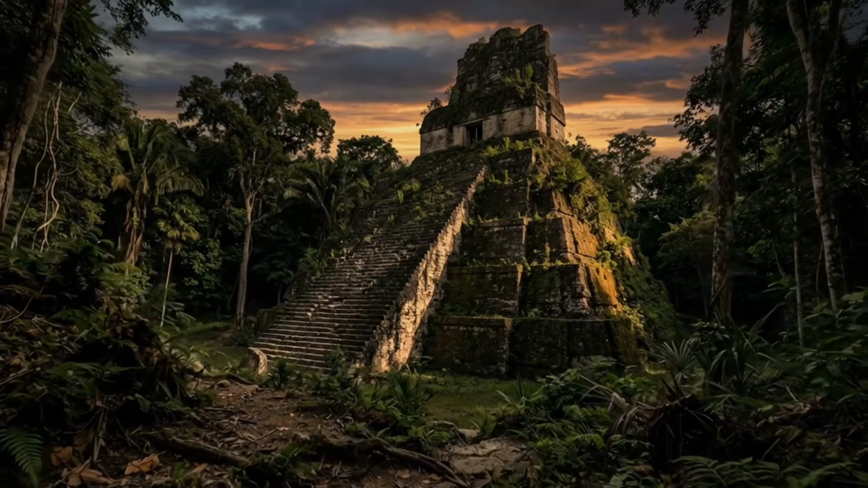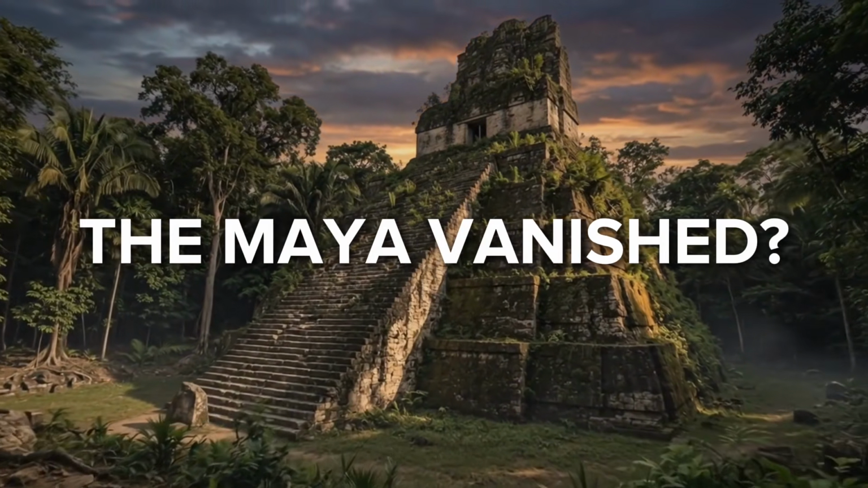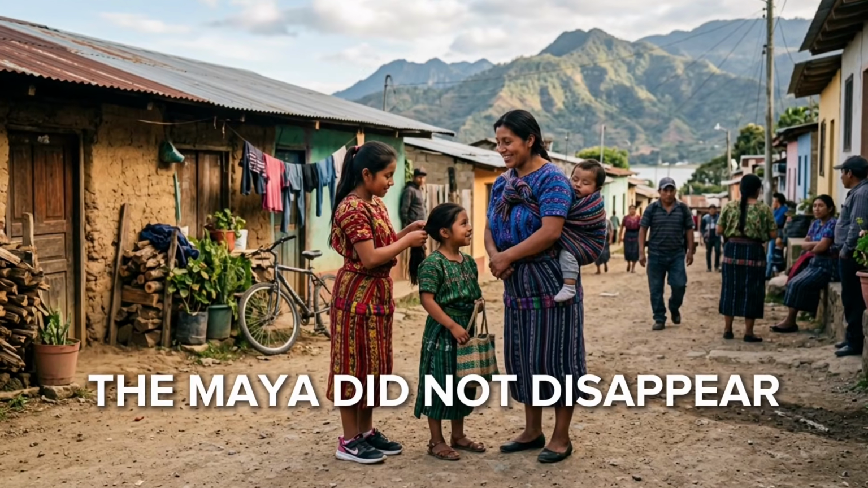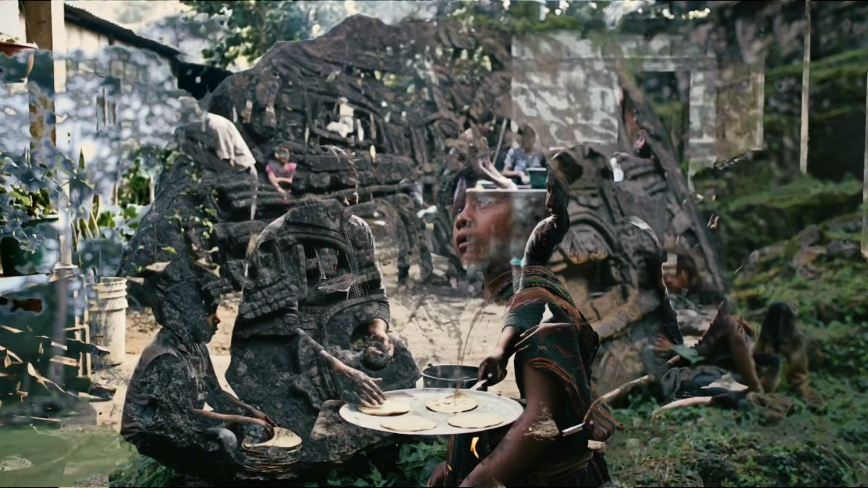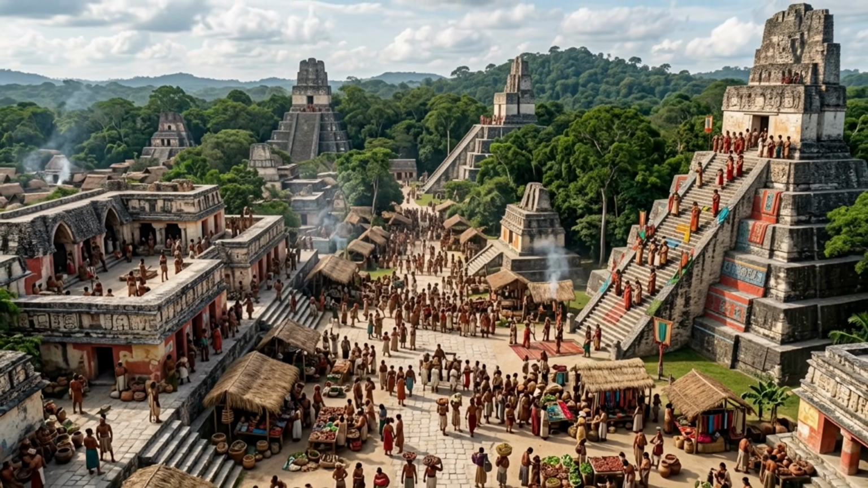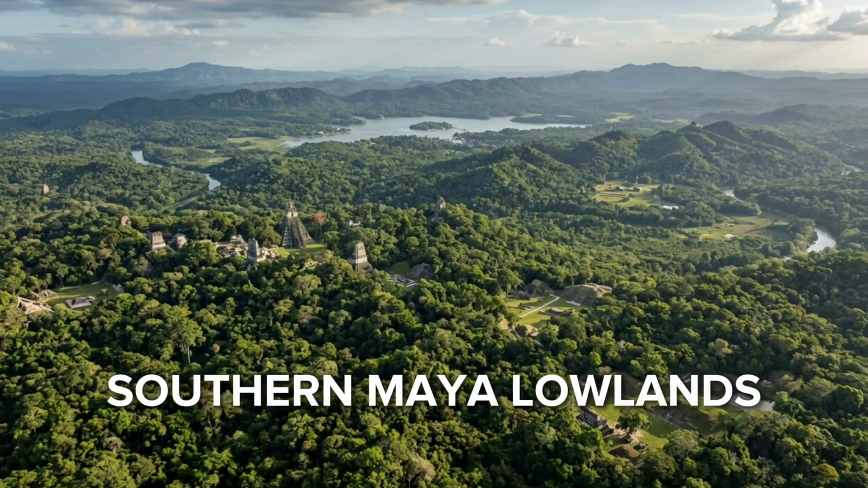For years, popular stories described the Maya as a civilization that mysteriously vanished. The truth is far more complicated. The Maya did not disappear. Millions of Maya people live today, maintaining languages, traditions, and communities with roots reaching deep into the past. What changed dramatically were many of the great political centers of the southern Maya lowlands.